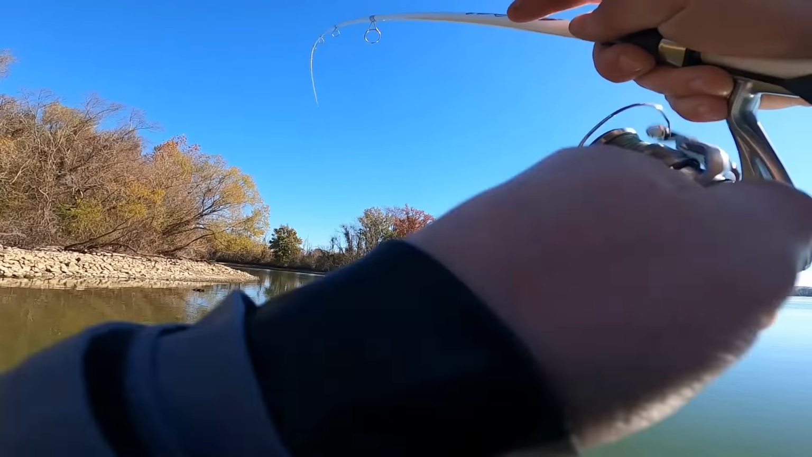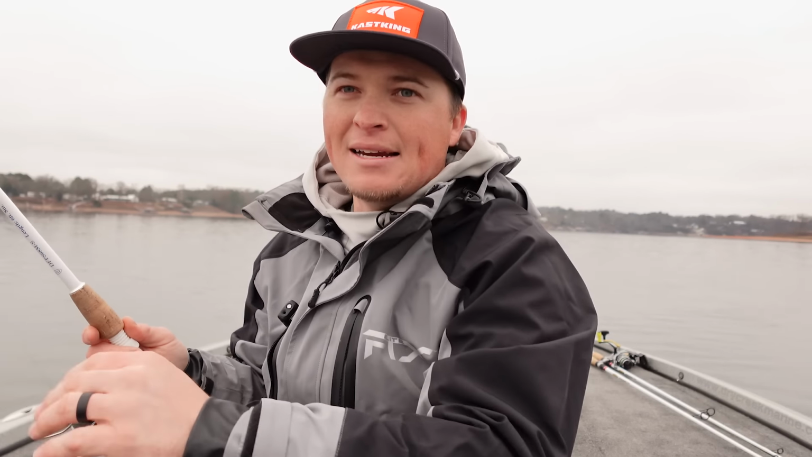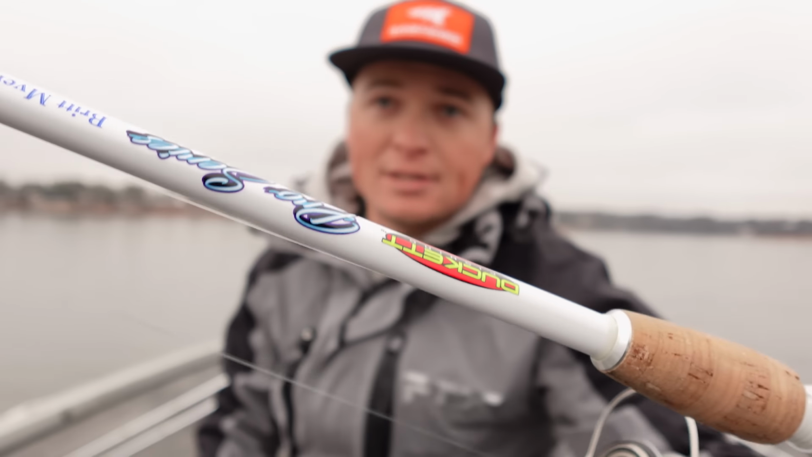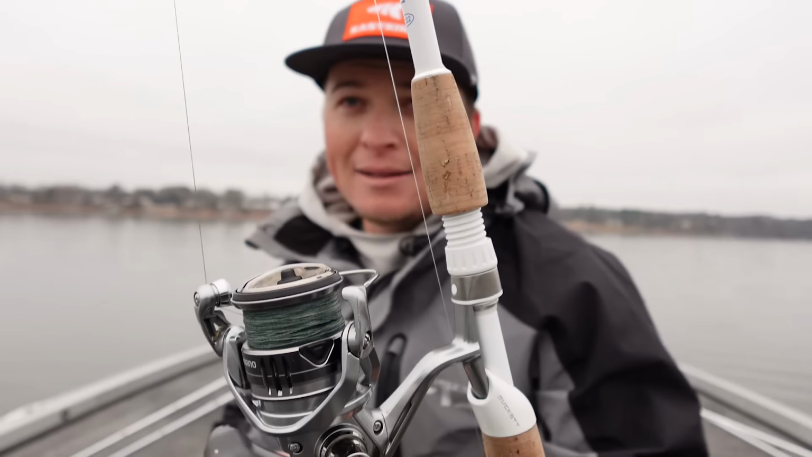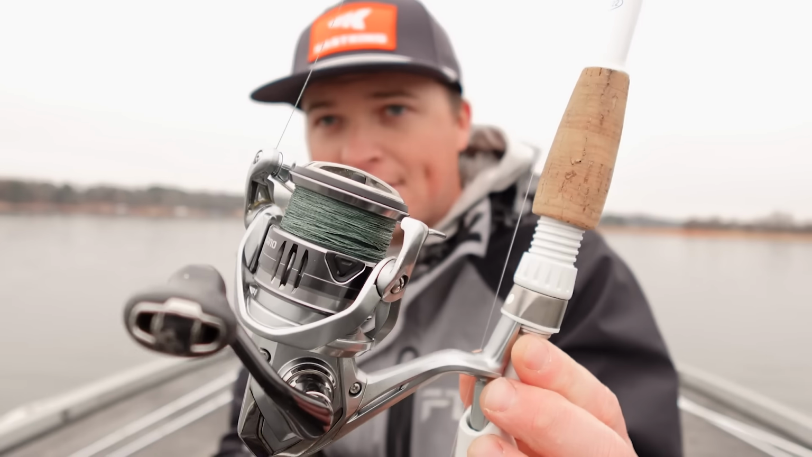And then rod and reel setup is really important too. I can't stress that enough. Anywhere, I typically throw anywhere from a 6'8" medium to a 7'1" medium. I like the Duckett rods. This one's a Pro Series. I've also got the Micro Magic rod up there. I like a mid-range spinning reel gear ratio. Somewhere in that mid-6s gear ratio is what I like.